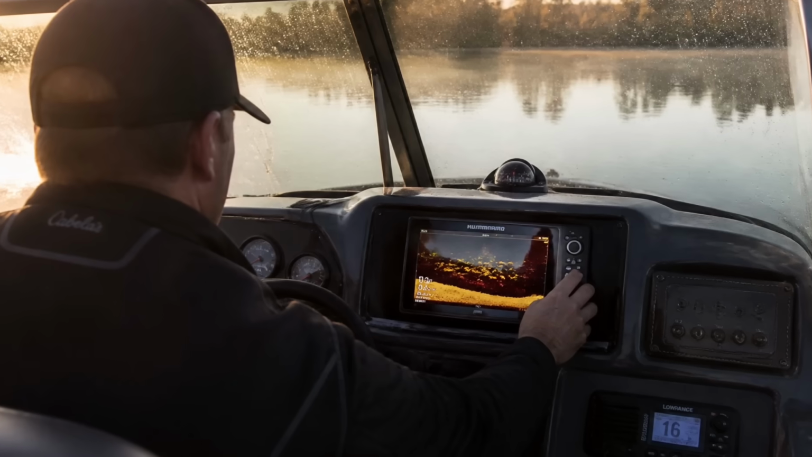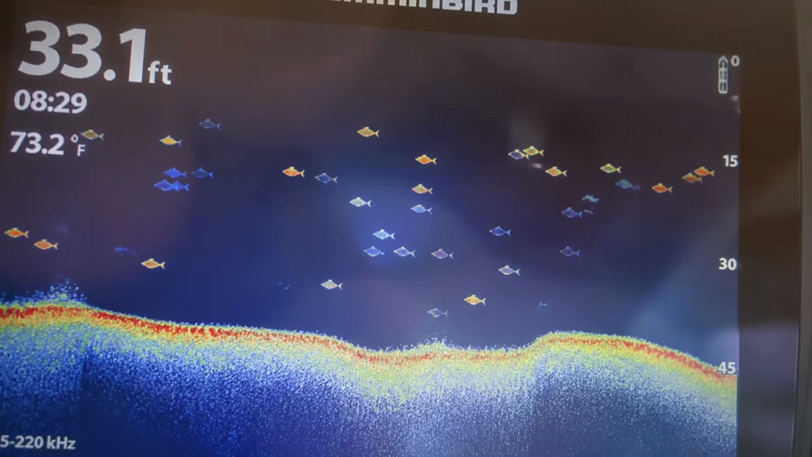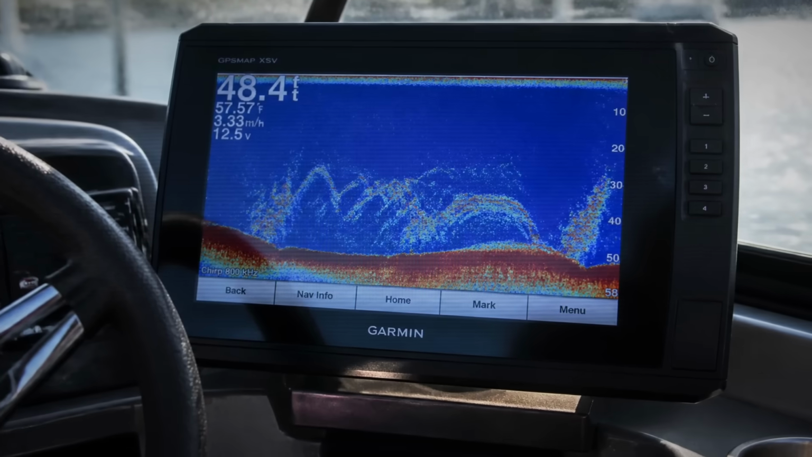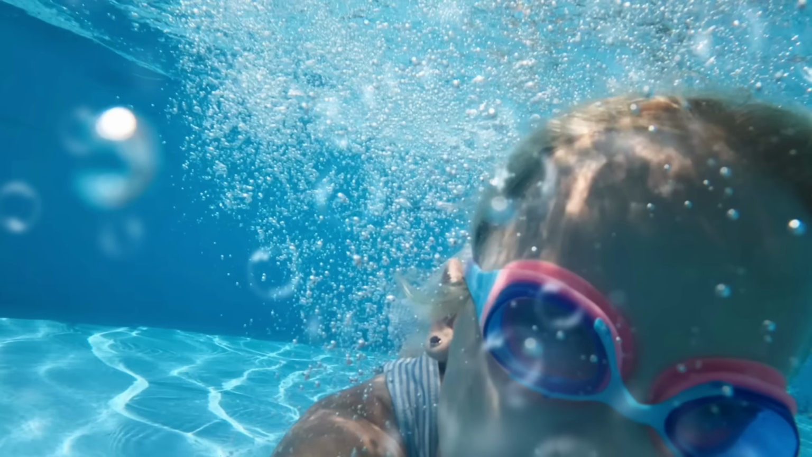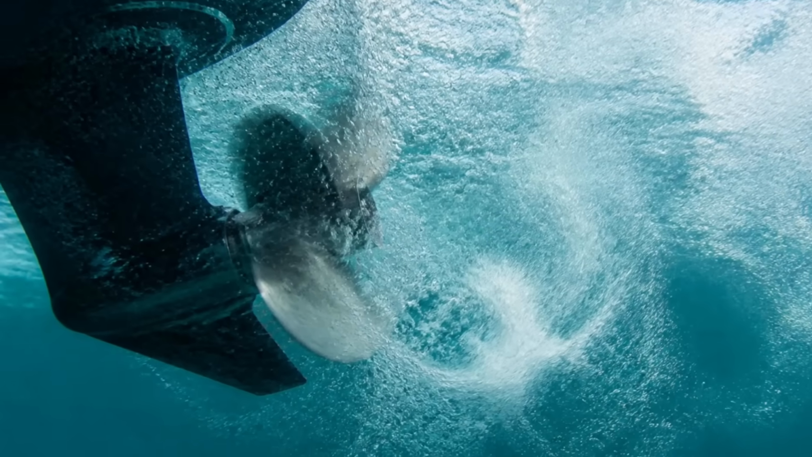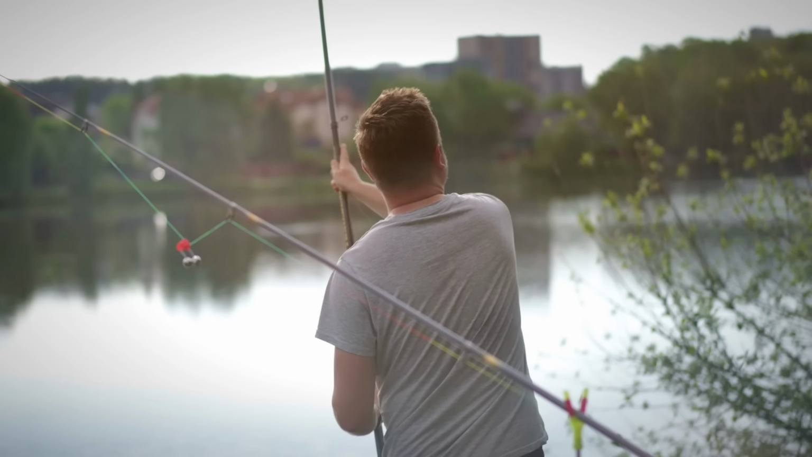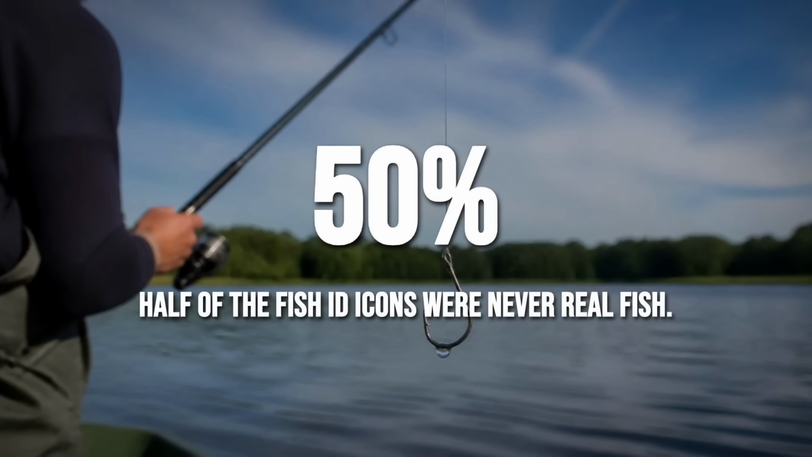You've trusted those little icons since the day you switched the thing on, because that is literally what they look like they're for. But those icons aren't fish, they're a guess. The unit grabs a raw echo, runs it through an algorithm, and decides whether to stamp a tidy fish shape on top of it. And that algorithm gets fooled all day long, by a stream of air bubbles, by your own prop wash, by a clump of weed drifting through the cone. So you idle over a screen full of cartoon fish, drop down with total confidence, and come up with nothing, because half those fish were never alive.